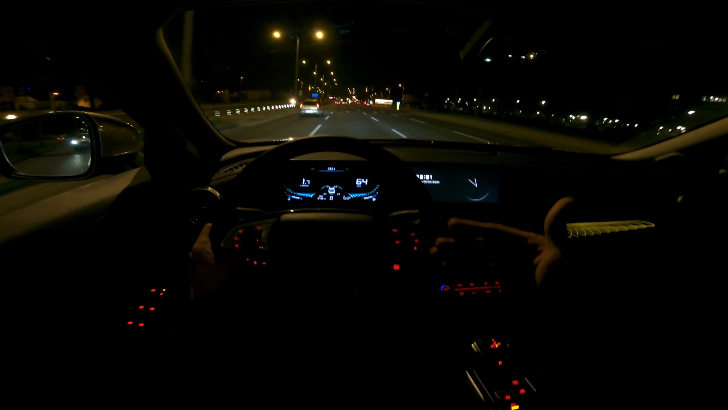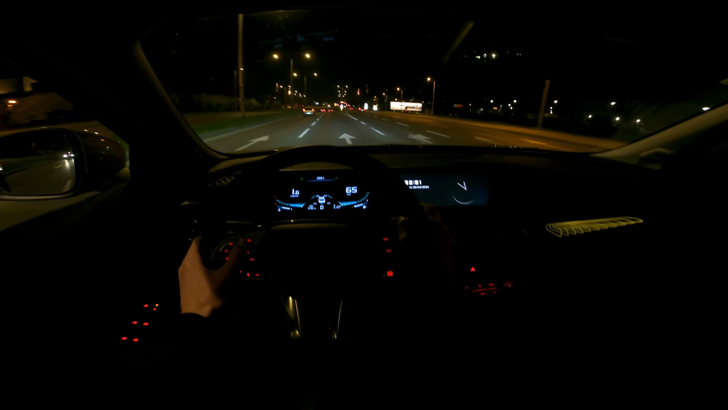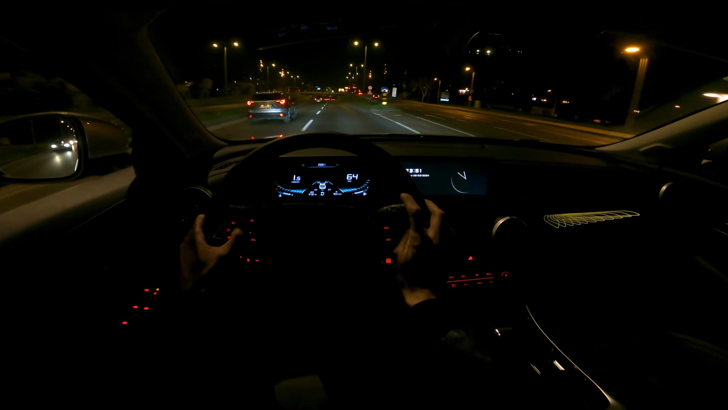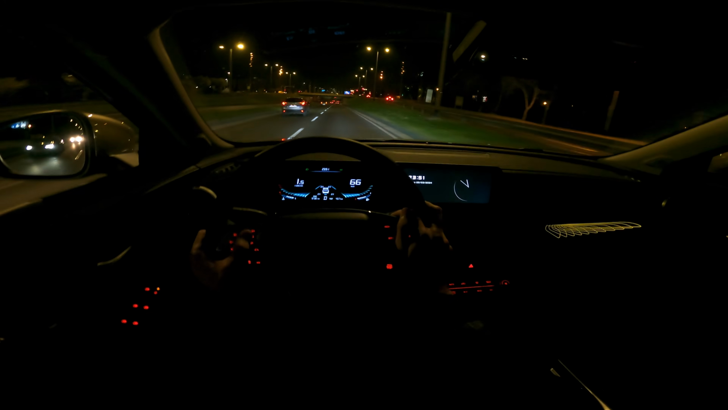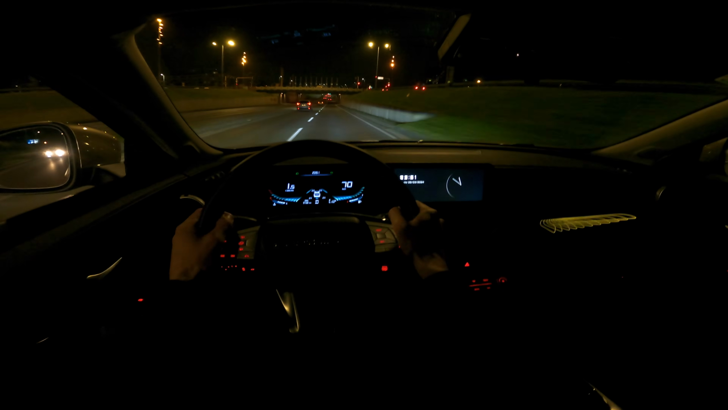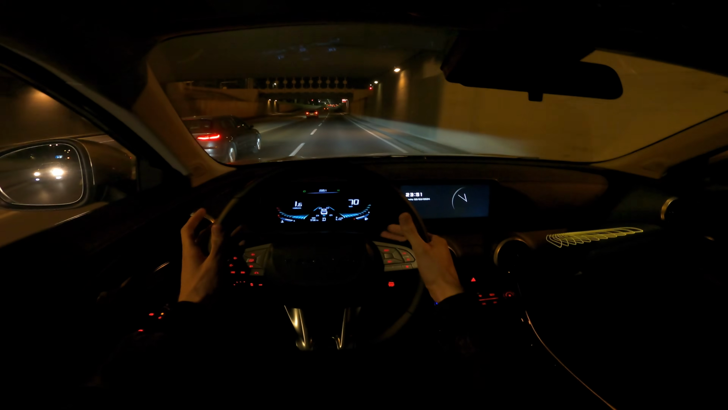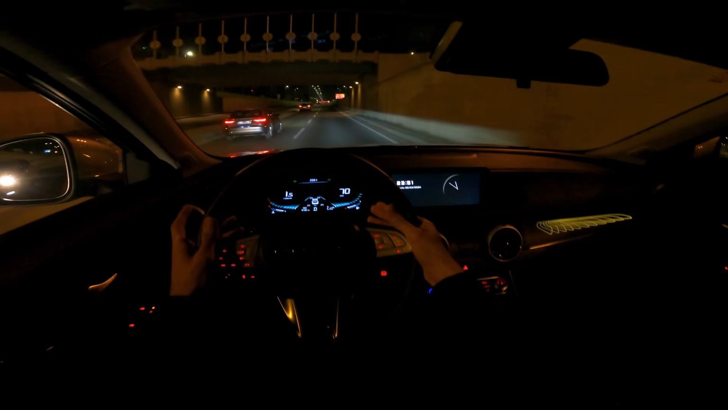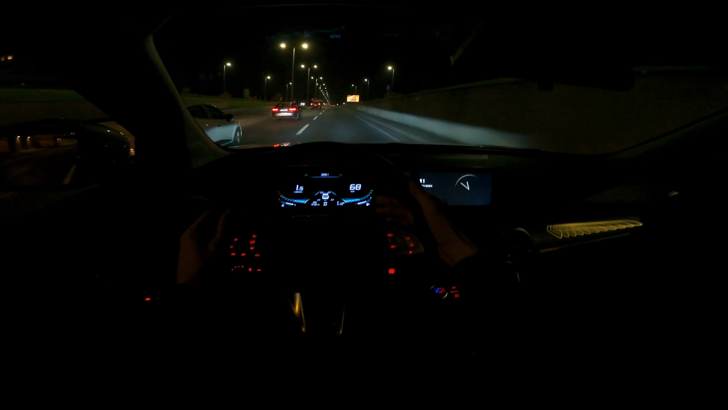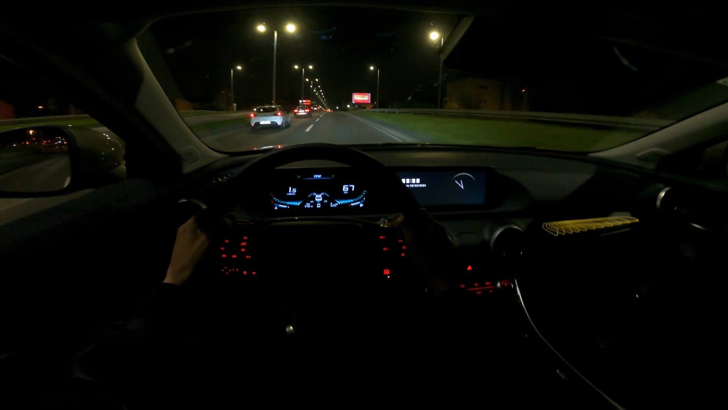This is gentle driving, anticipating when to let go and slow down. Driving 60, 70, 80. My average was 78 kilometers per hour. So if you are not with a heavy foot on the throttle, this car can be very economical as well. Now, more realistically, your fuel consumption will be around 6 liters or 7, tops 8, as you saw. So it's pretty decent for this size of SUV.